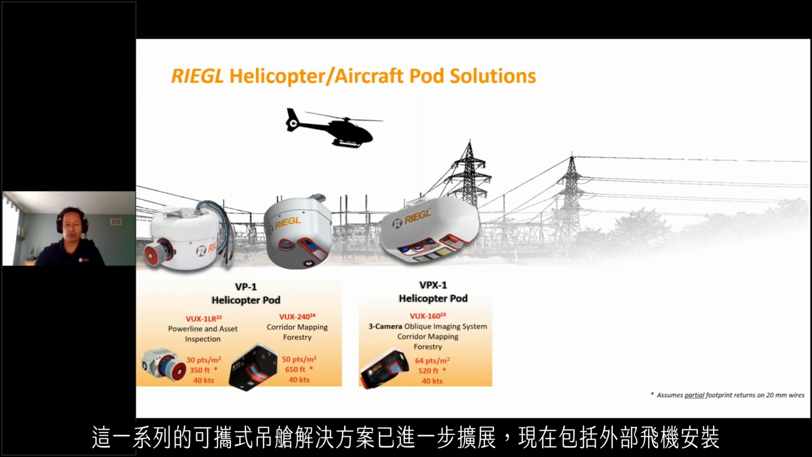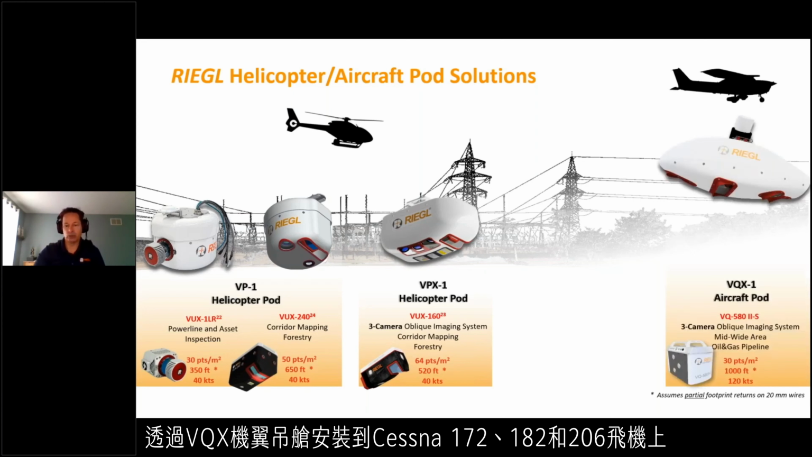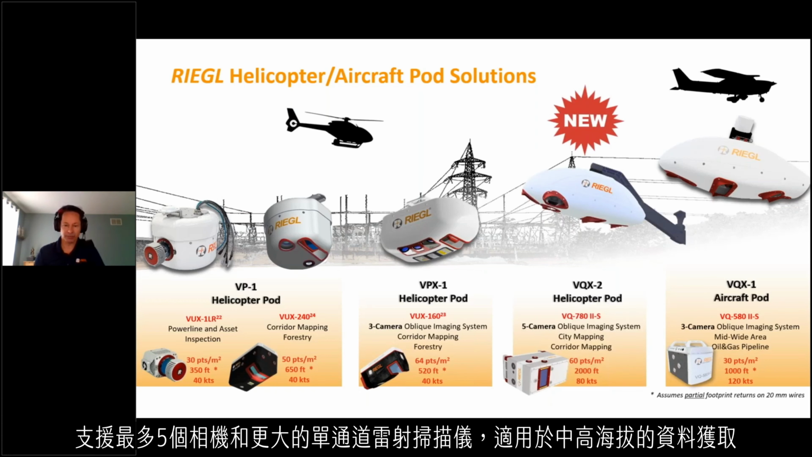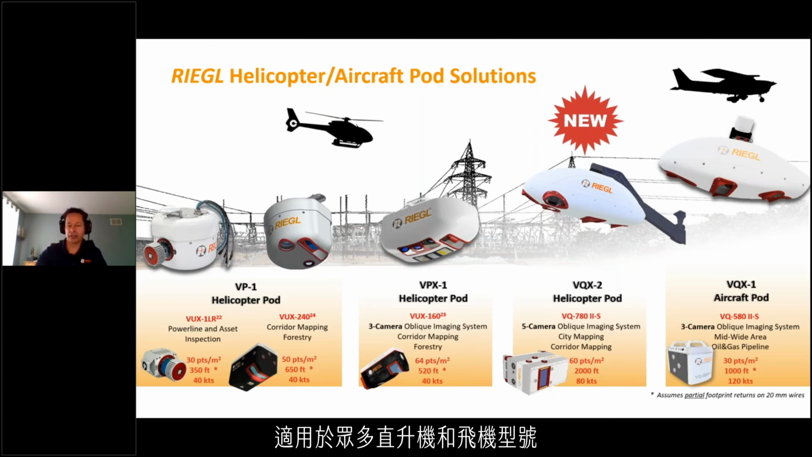This line of portable pod solutions has been further expanded to now include the external aircraft installation via the VQX wing pod onto Cessna 172, 182, and 206 aircraft. And new for 2023 is the introduction of the VQX2 helipod that supports up to 5 cameras and the larger single-channel laser scanners for mid to high altitude collections. All the pods use the same dovetail quick connect system for rapid installation and removal of the pods from a large number of available helicopter and aircraft models.